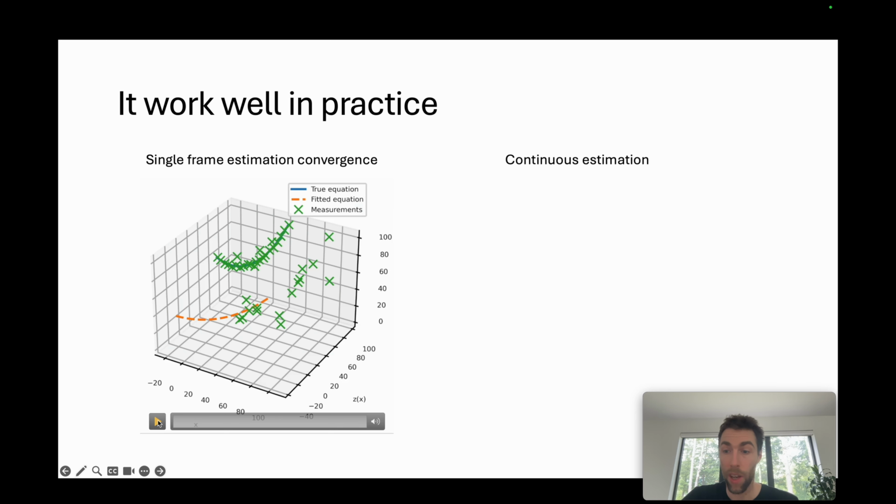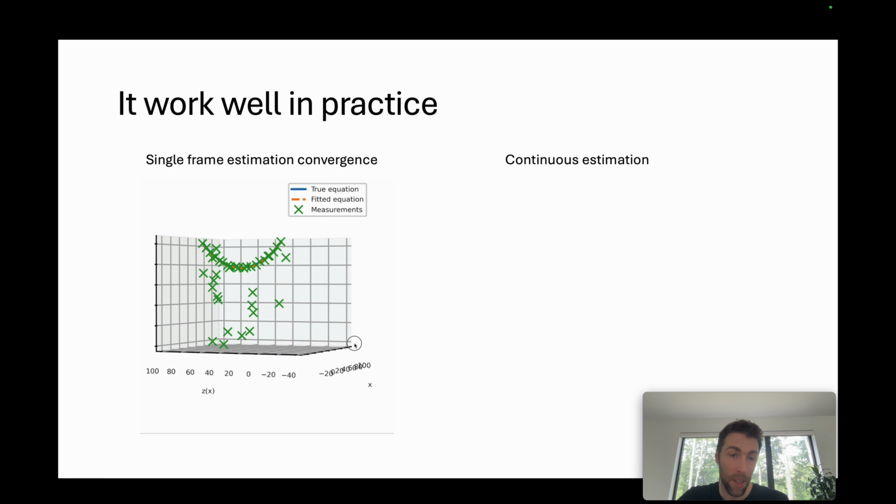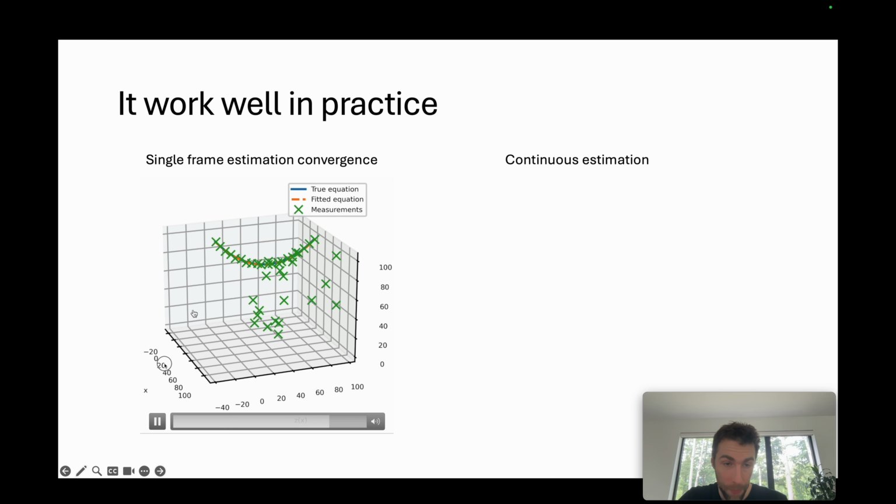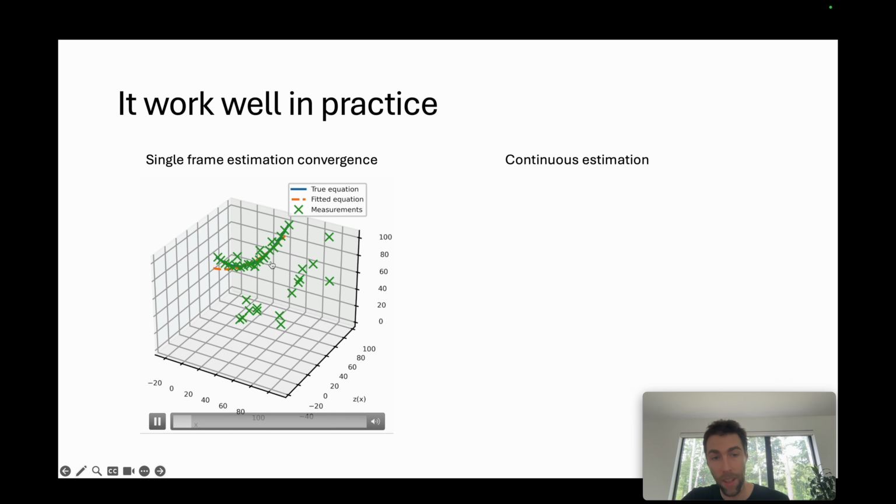We use an SQP solver for this, and here is an example of the iterations of the SQP solver for a single conductor. We see here that first the translation gets updated, and then the sag parameter to fit all the data points.